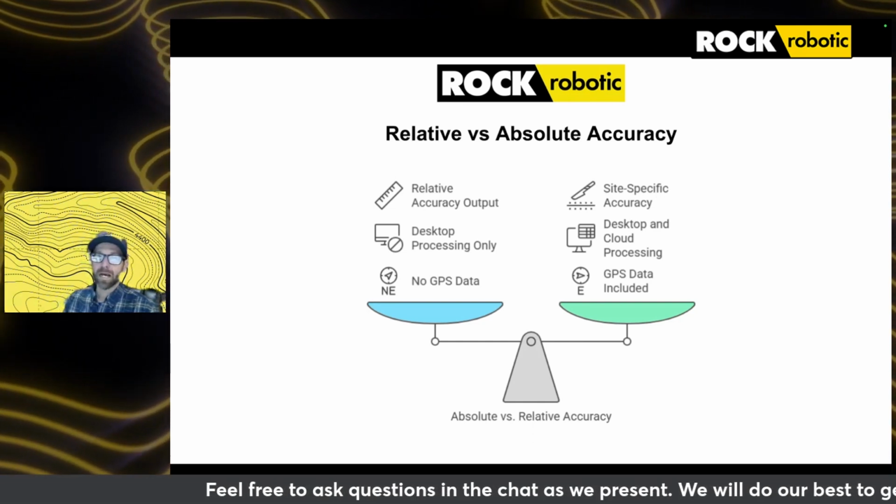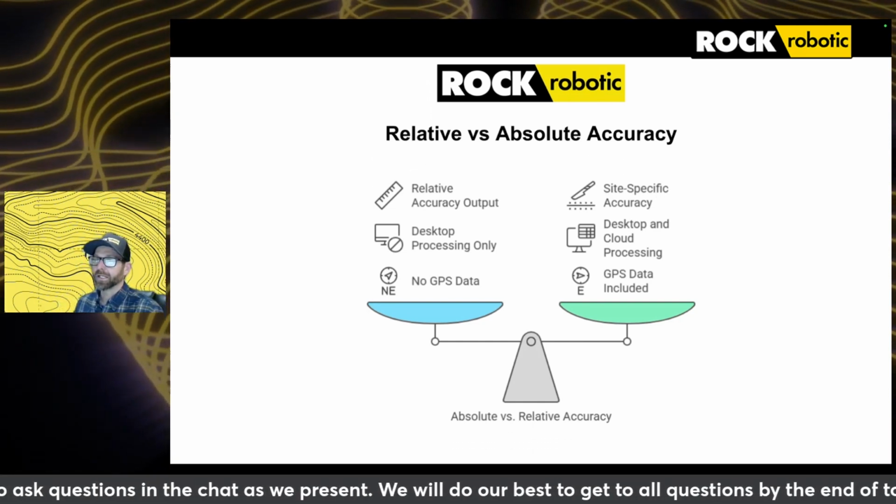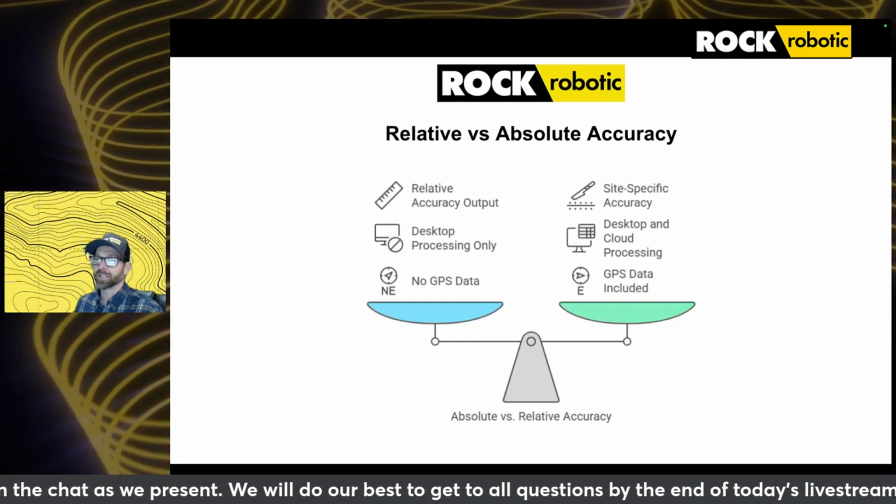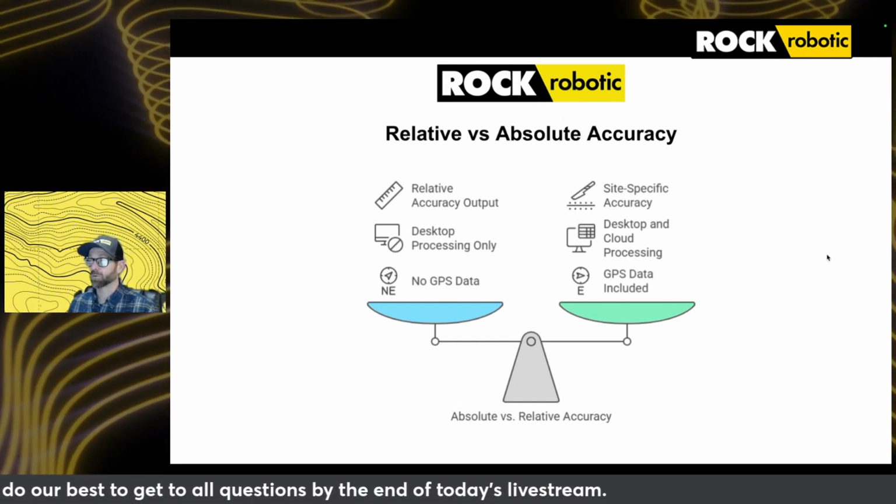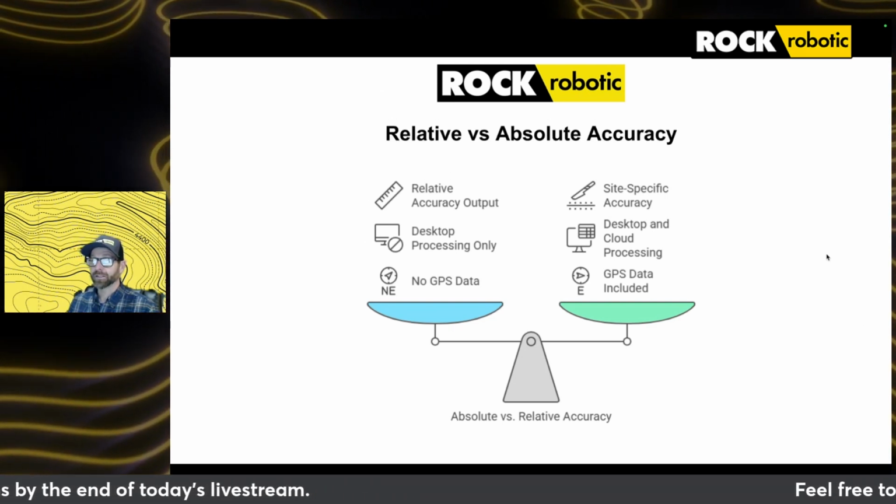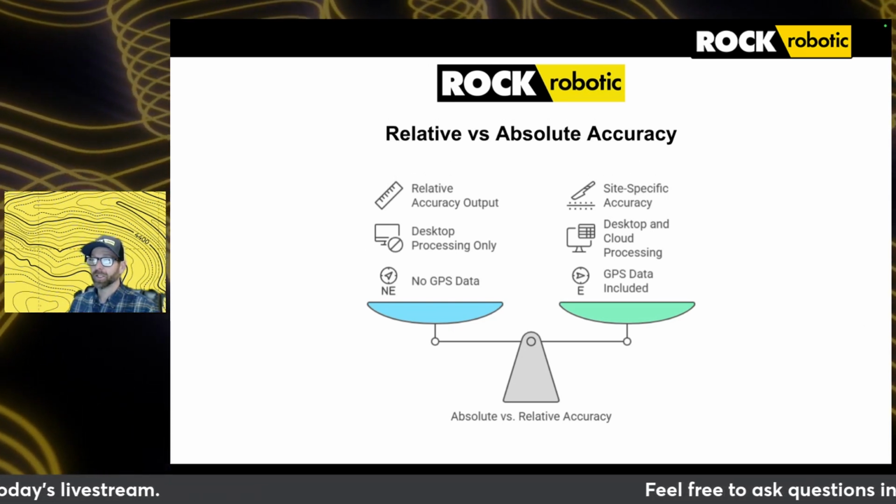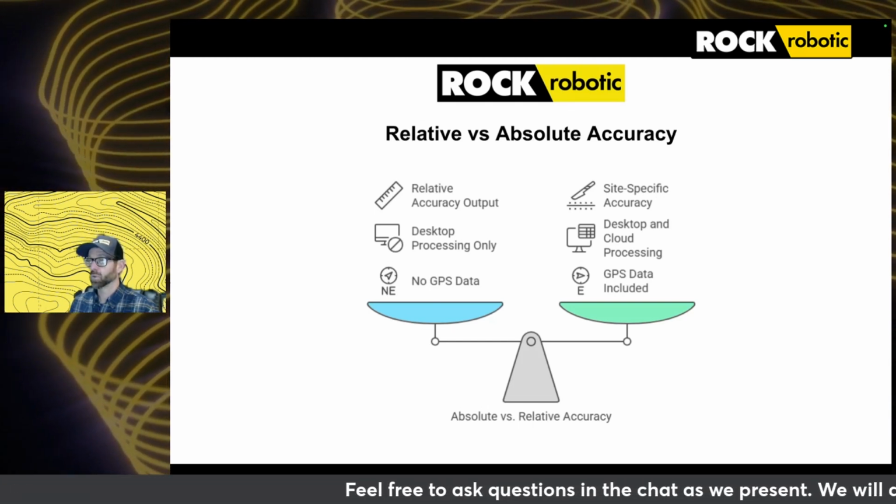So as a recap, relative accuracy is going to ensure that everything in the data set is accurate to itself, while absolute accuracy will align your data set to the real world coordinate system. If your goal is survey grade accuracy, proper planning, GCP placement, and best practices for SLAM data collection will be